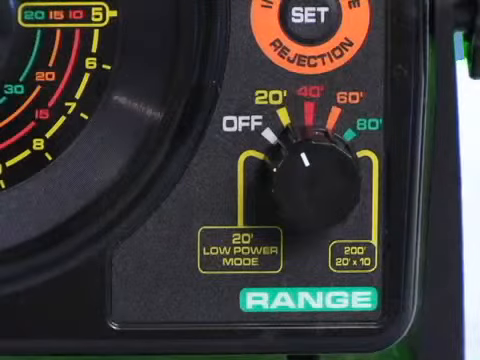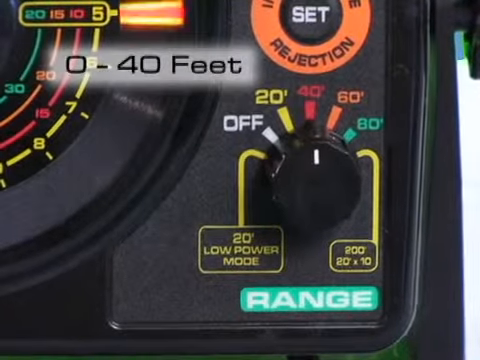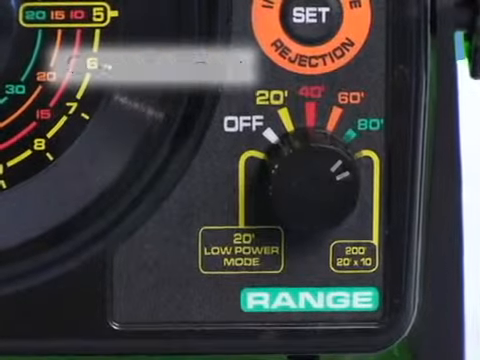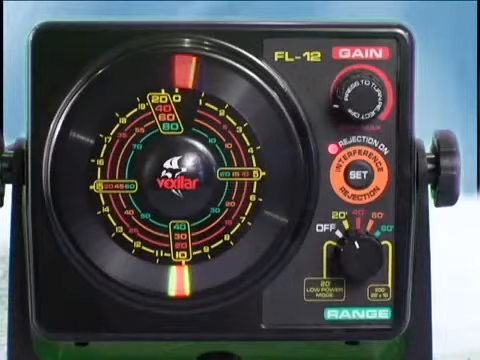The range control sets the depth that the flasher will read to. There are 5 ranges available: 0 to 20 feet, 0 to 40 feet, 0 to 60 feet, 0 to 80 feet, and 0 to 200 feet. To determine the depth, simply match the color that the range knob is set to the corresponding color scale on the circular display.